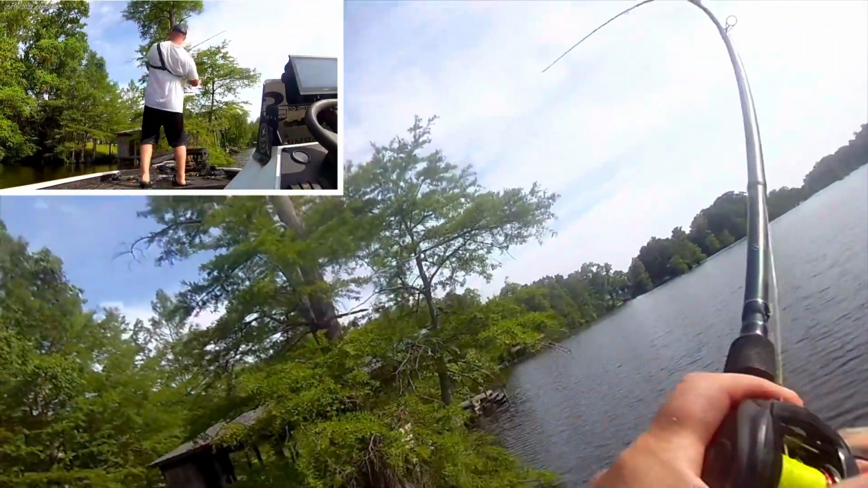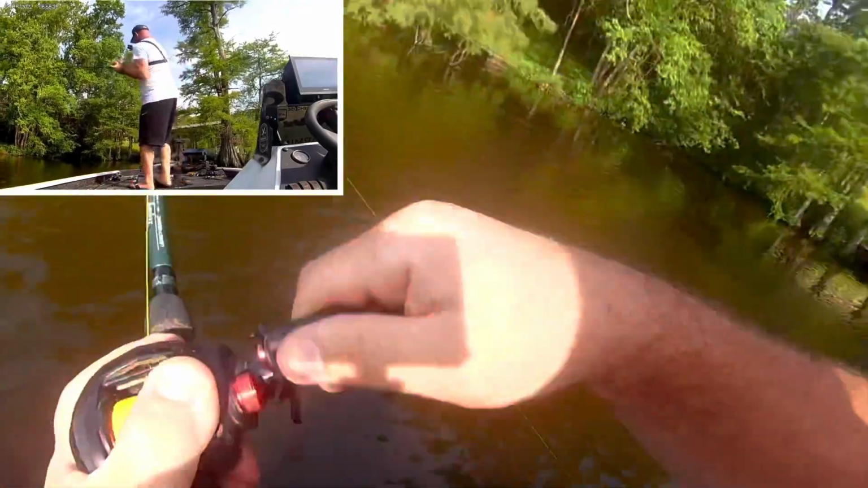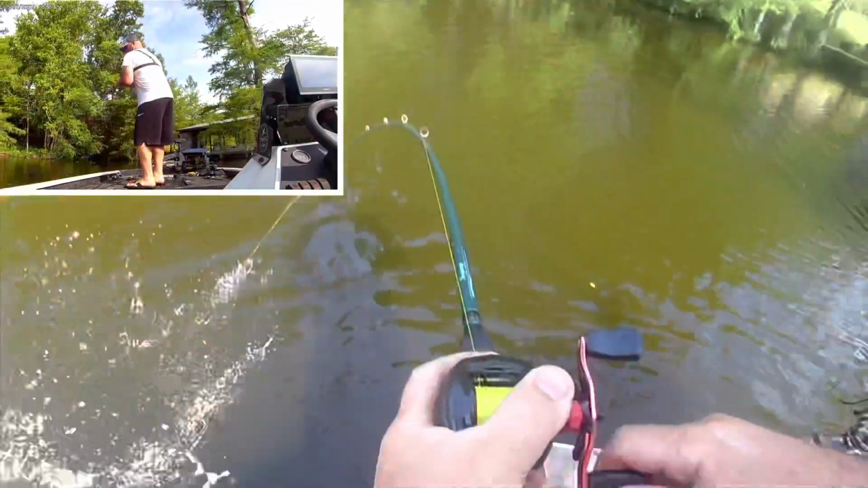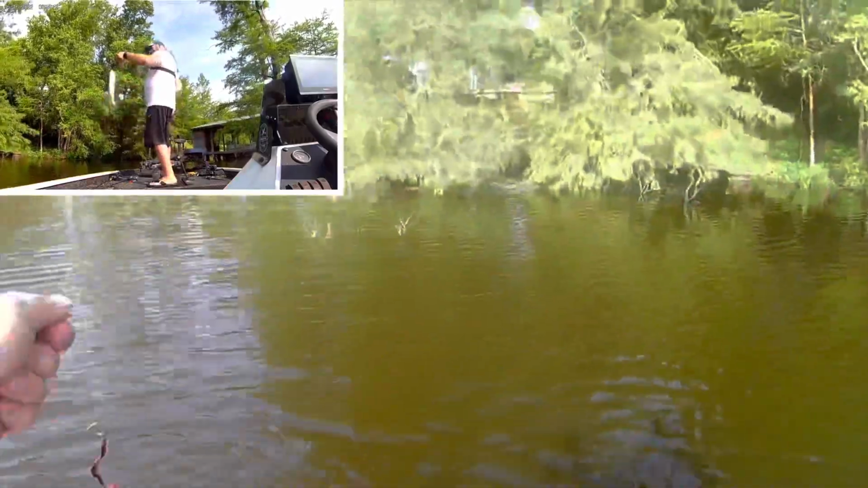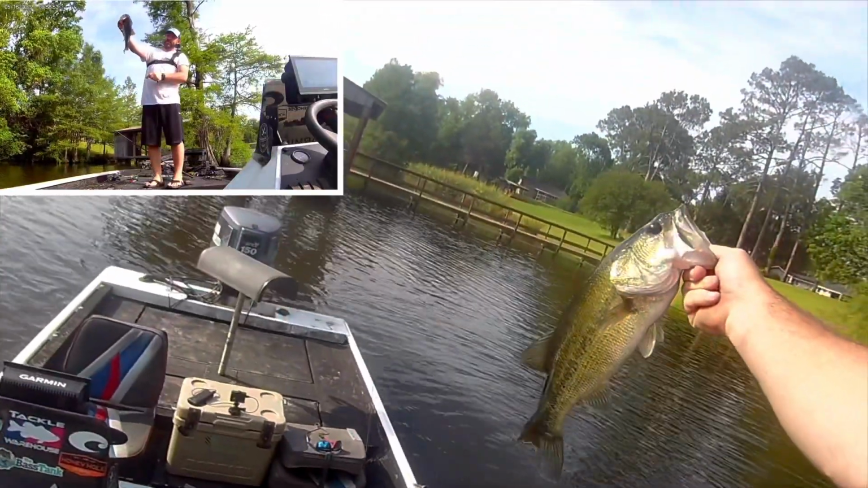Oh my God, that was 2 casts after I just gave the little instruction. I don't know how big he is. Oh, it's a good fish. That's a good fish. Oh yeah. Let me tell you. Literally, I'm giving the instructions right over there, and then you come up with this right here.